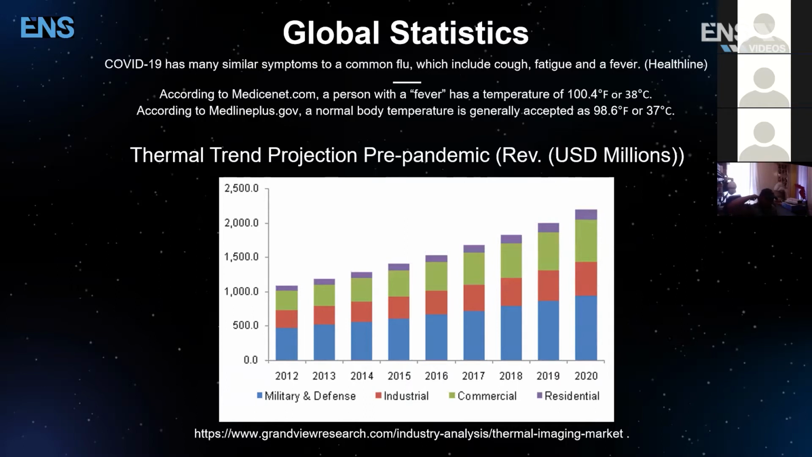But what I'm trying to show you here is that if this was the demand in millions already, you can expect that during and post-pandemic, all of these vertical sectors are going to skyrocket, okay, are going to skyrocket in demand.